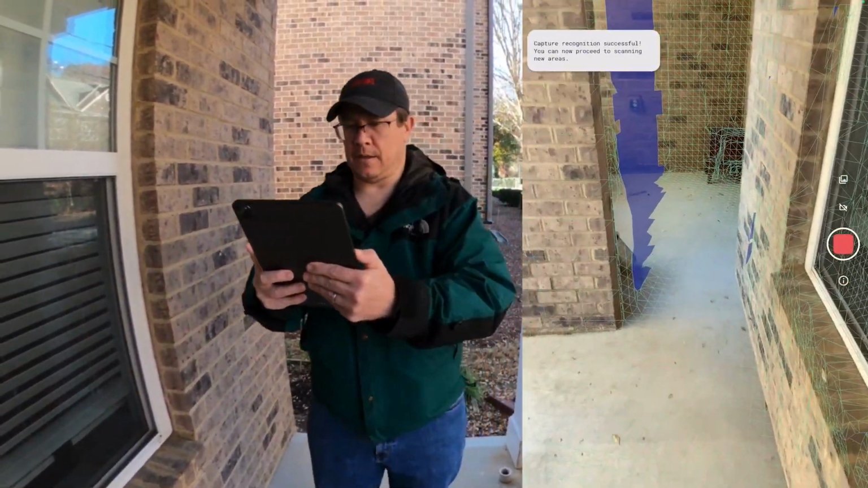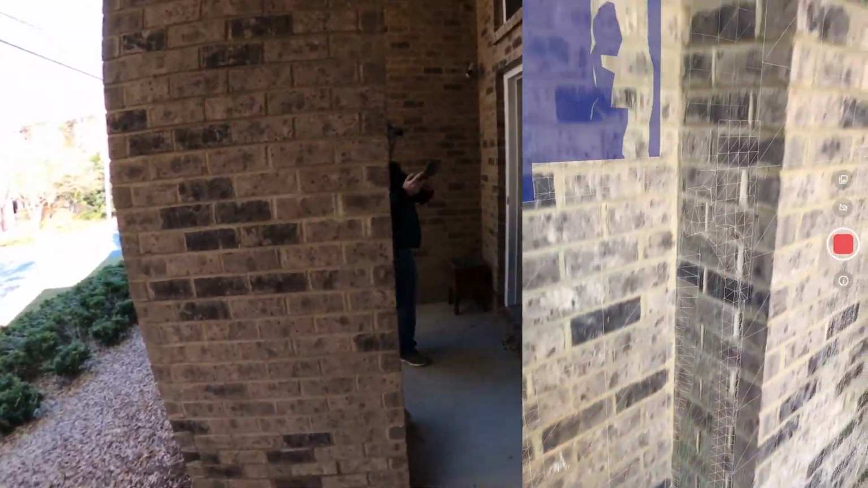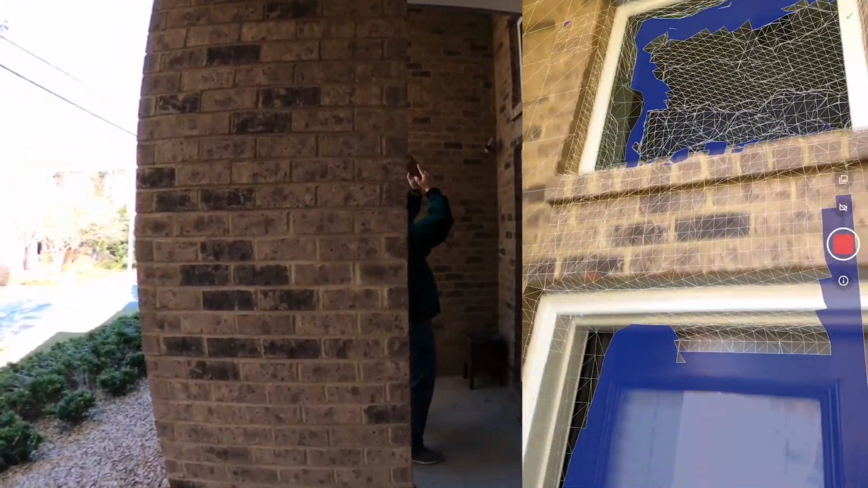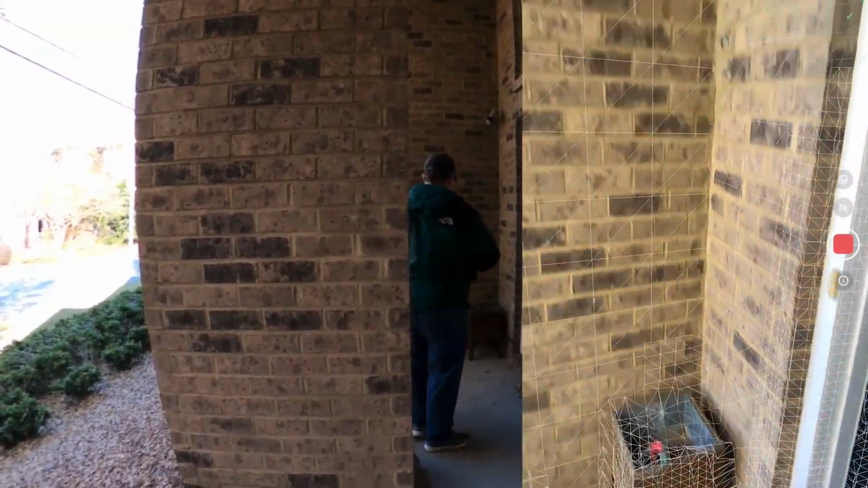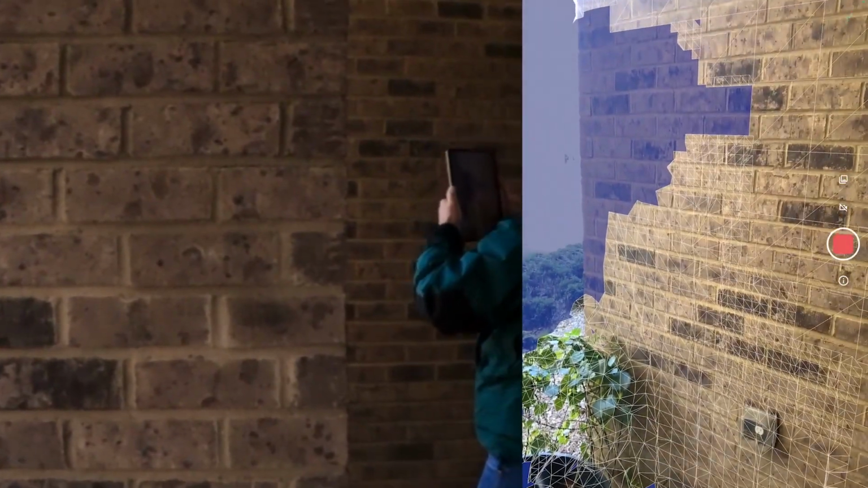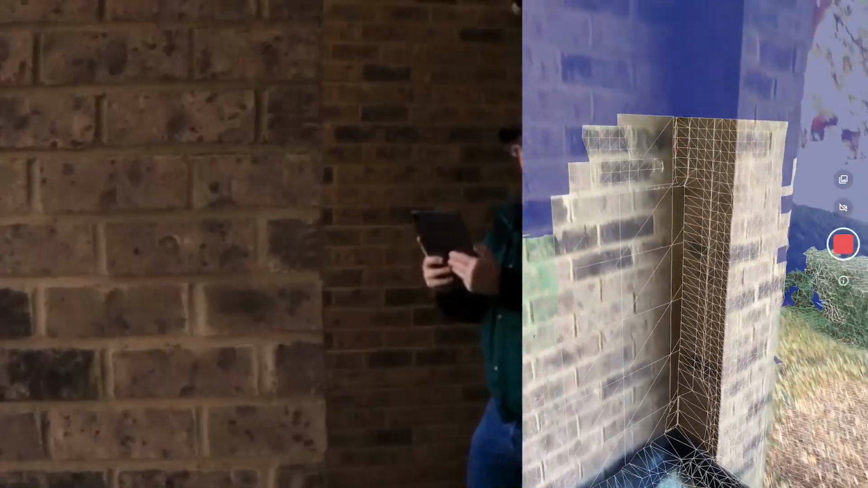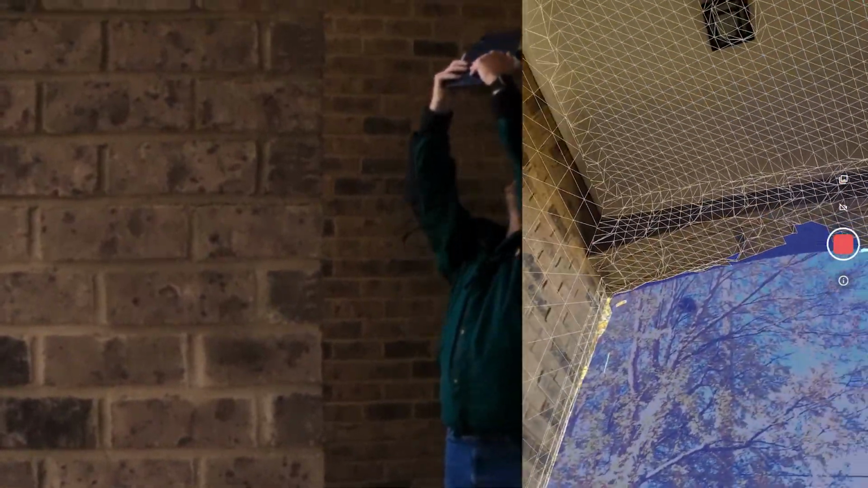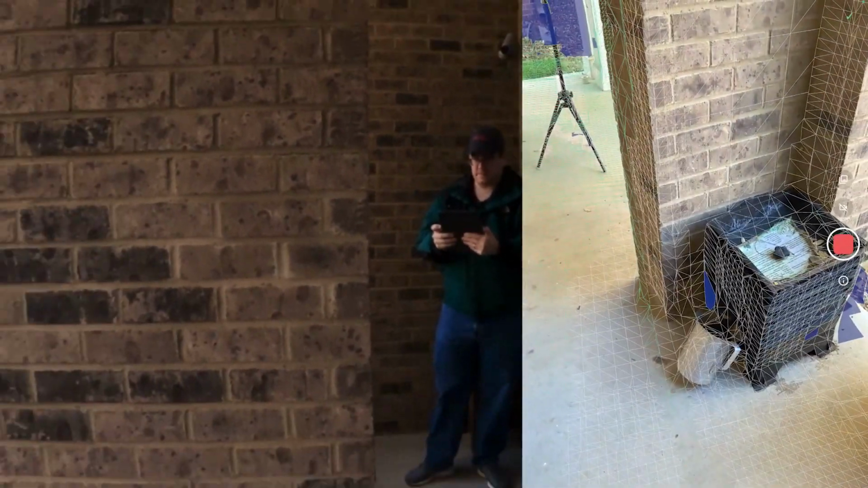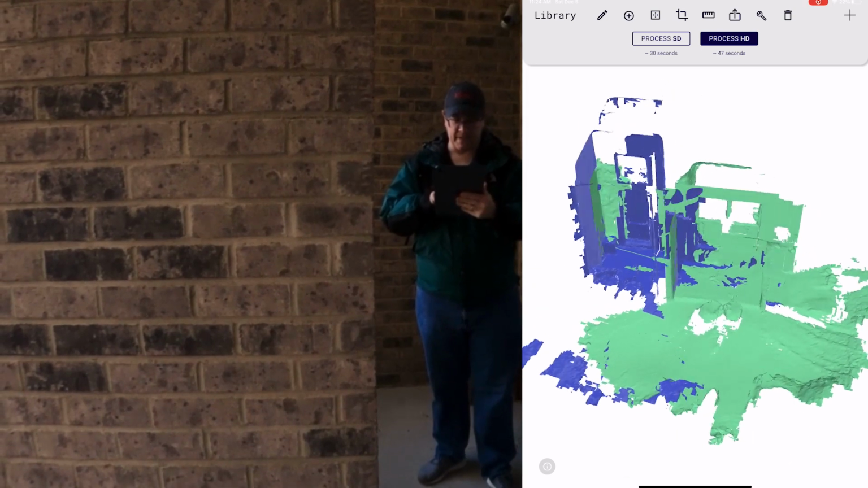I'm going to start to scan the space again and go into this next room here. Second and the first scan kind of combined here.